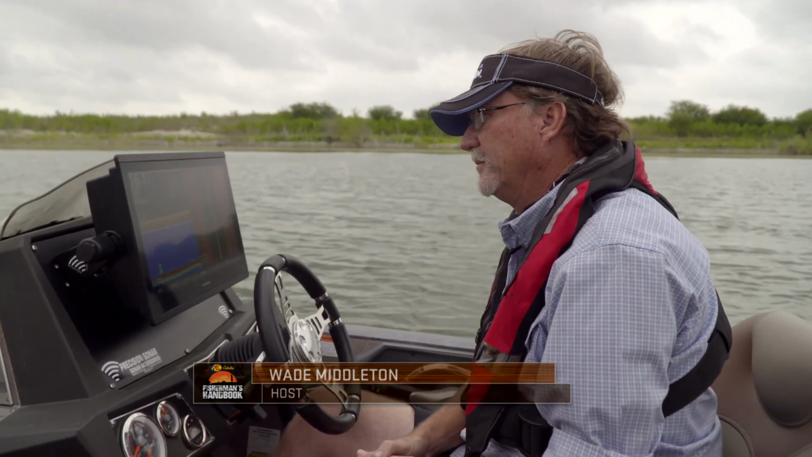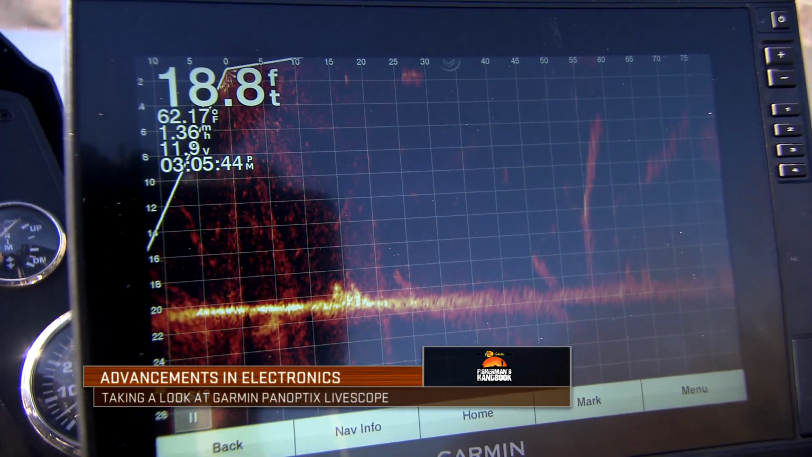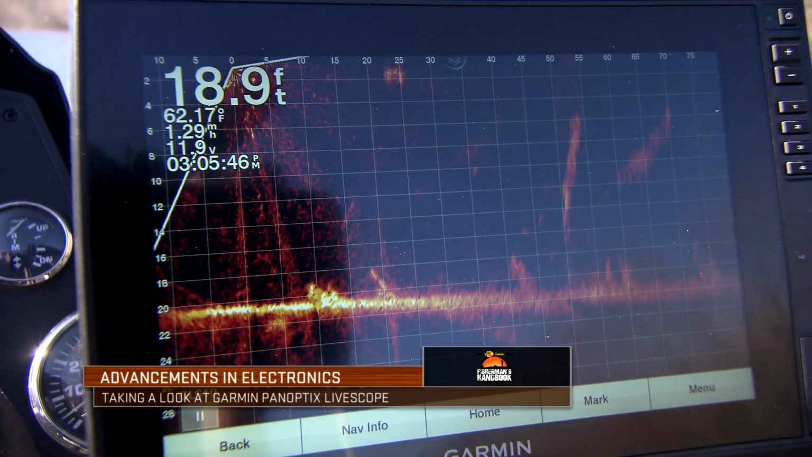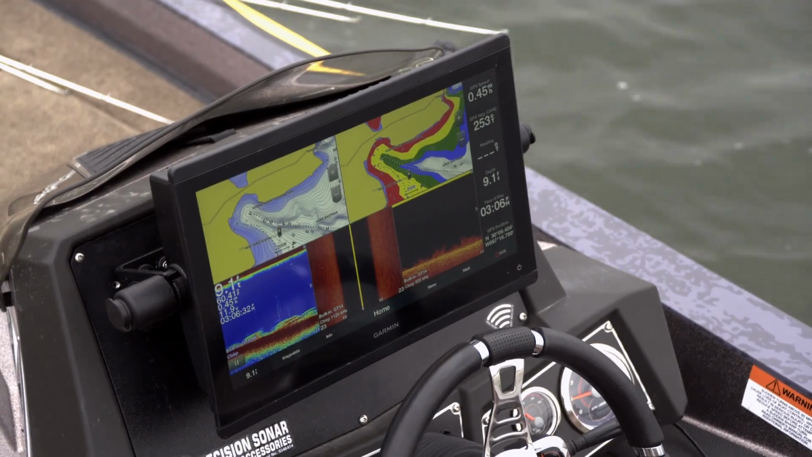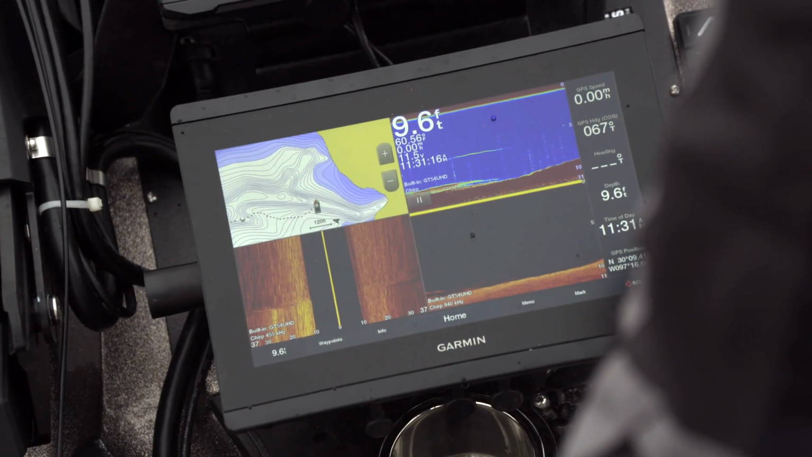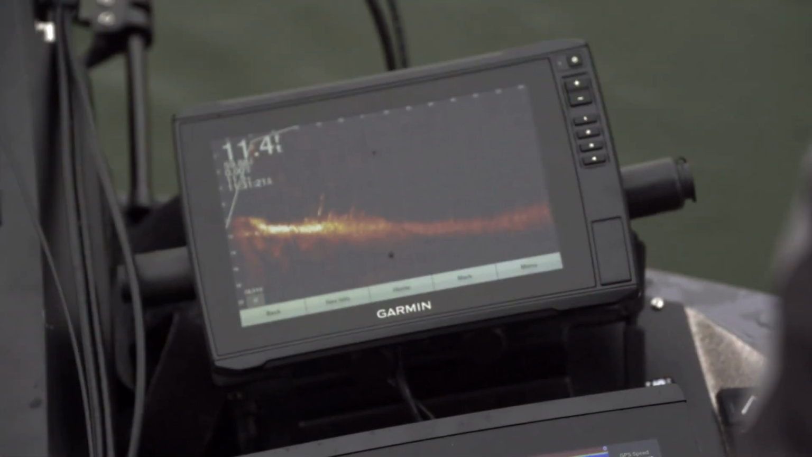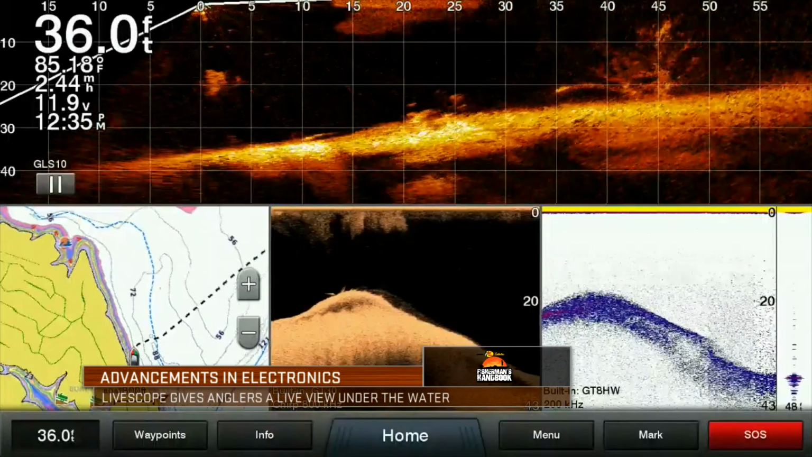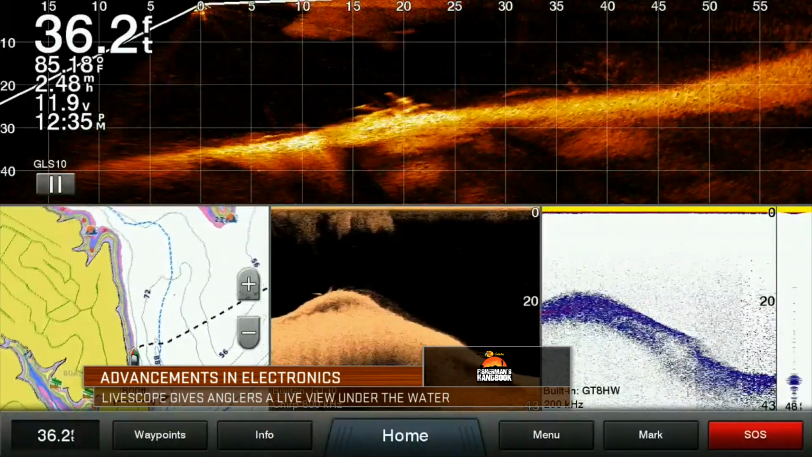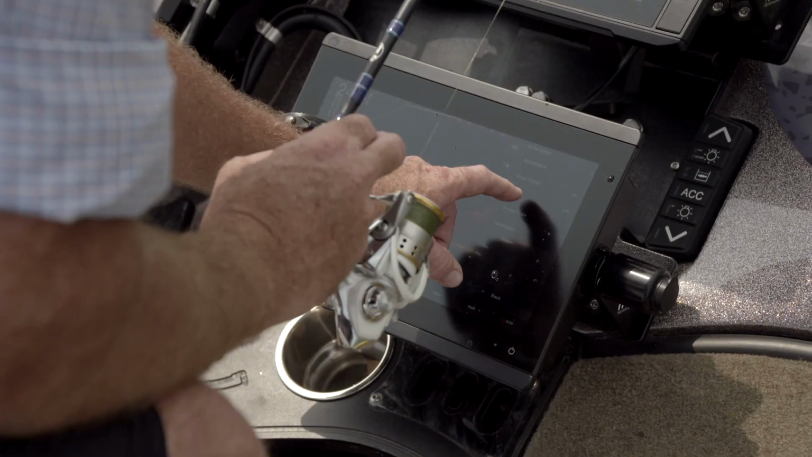Electronics, as anyone who has fished much knows, have come so far in the last decade. The original days of a paper graph or just a flasher are long gone. Now you've got big screens and detail that is unmatched, unparalleled. Navigation systems will help you find offshore structure faster than ever, and the ability to see things live, and that to me is one of the most unique changes in electronics and fishing that has really hit the stage in the last few years.